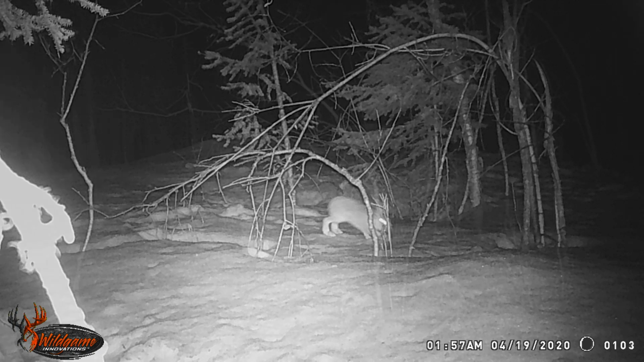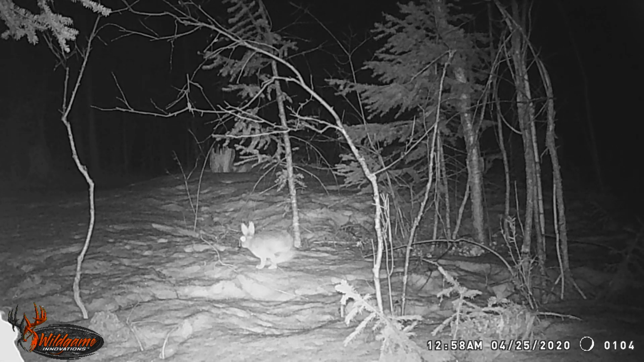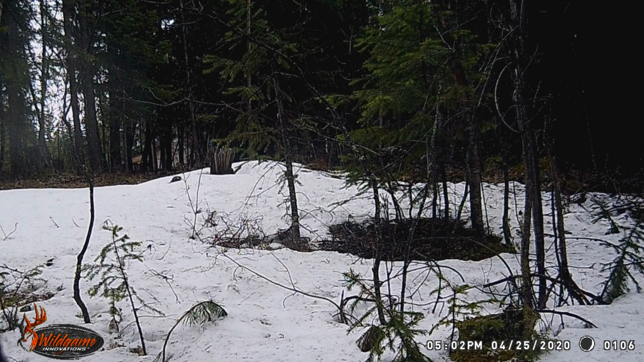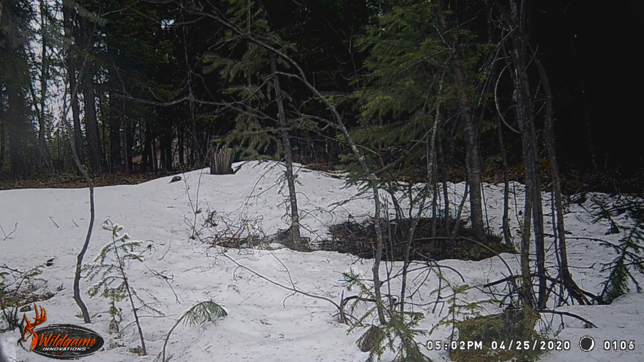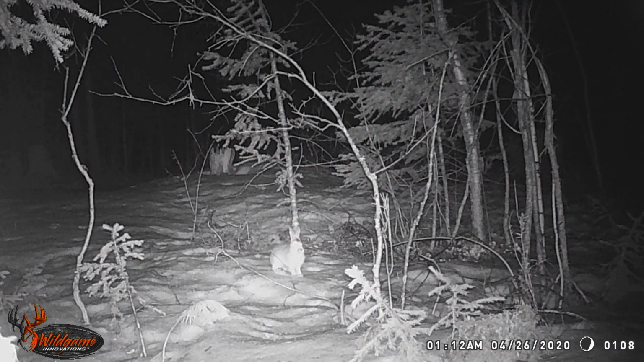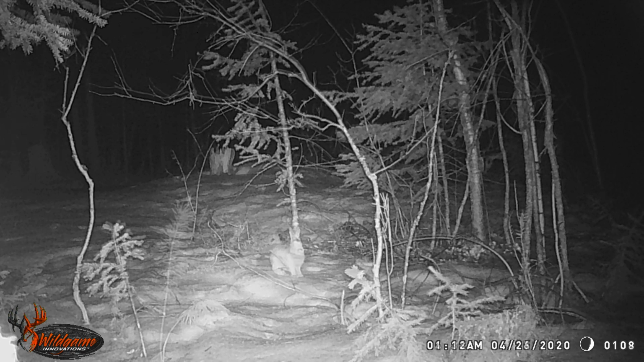So as you can see, we're now into April and end of April, so 3 months this little guy's been hanging around just doing his thing, and you can see the snow is now melting. Snow is considerably down from the previous month, and still at the end of April here, this guy's just chilling out.